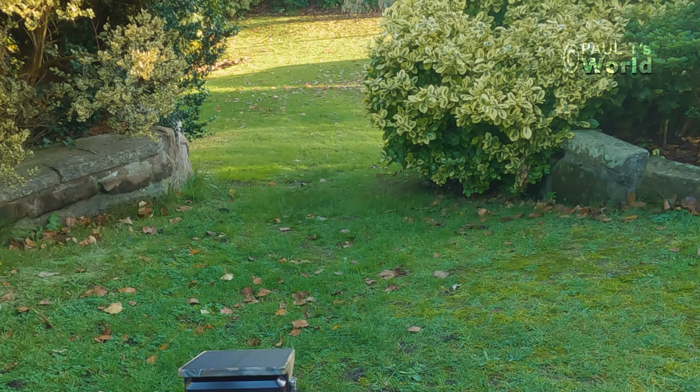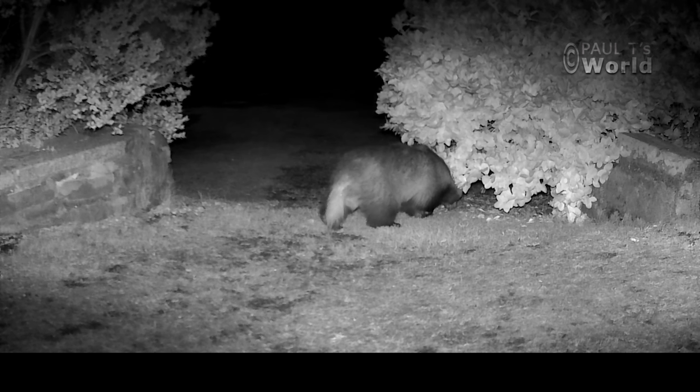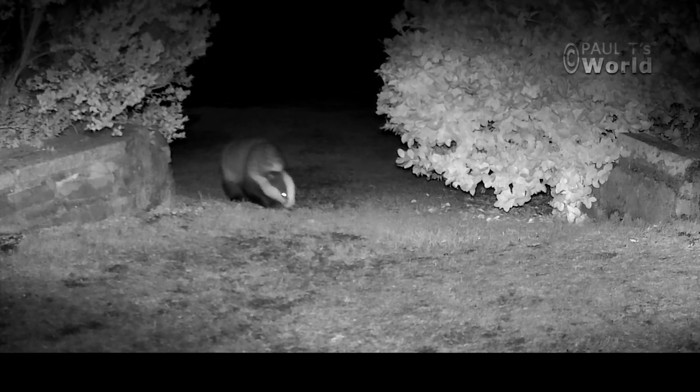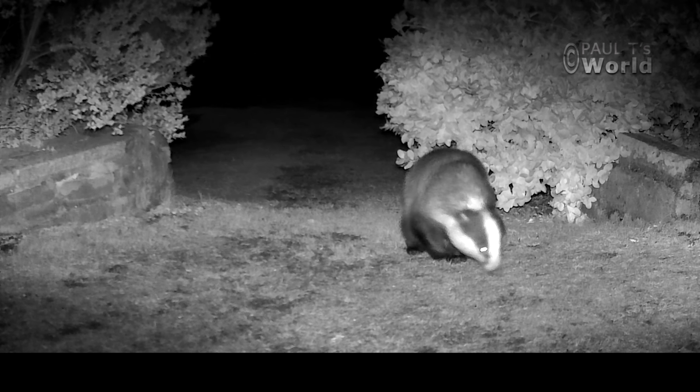It's always exciting in the morning to go and get the trail cams, check the footage and see what's happened overnight. It's how I spend my breakfasts, checking trail cams. And I was absolutely right, because this is the first time that I saw the badger in the front garden, and I had the badger, a hedgehog, and a mouse and a cat, all in the same evening. I think the fox walked by as well.